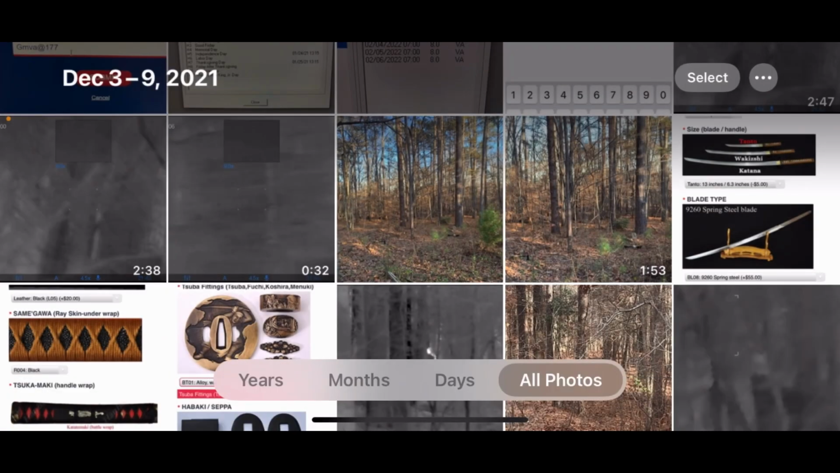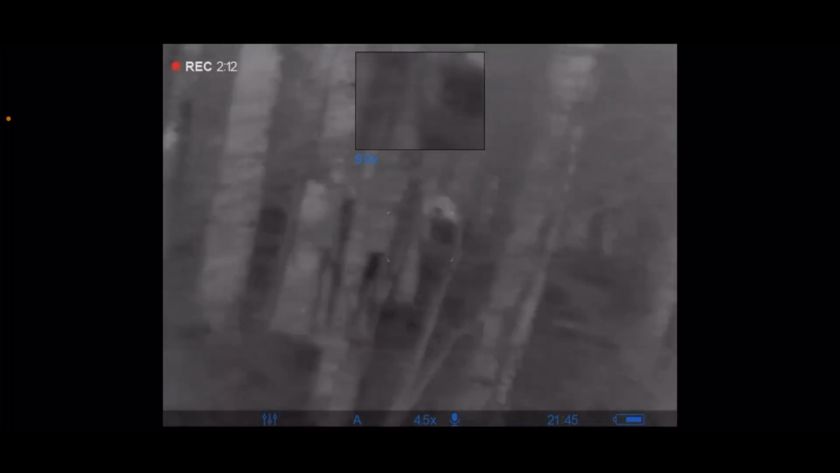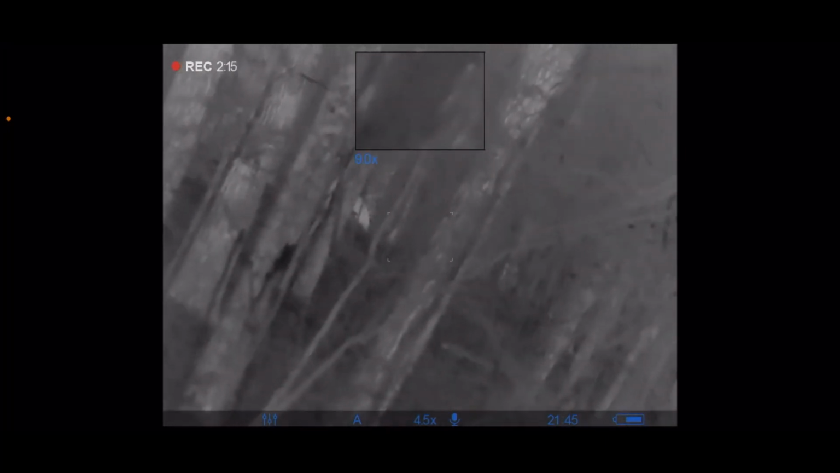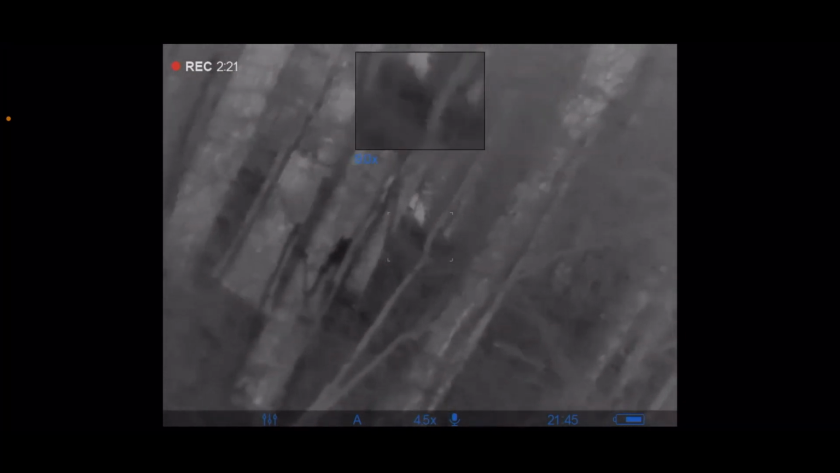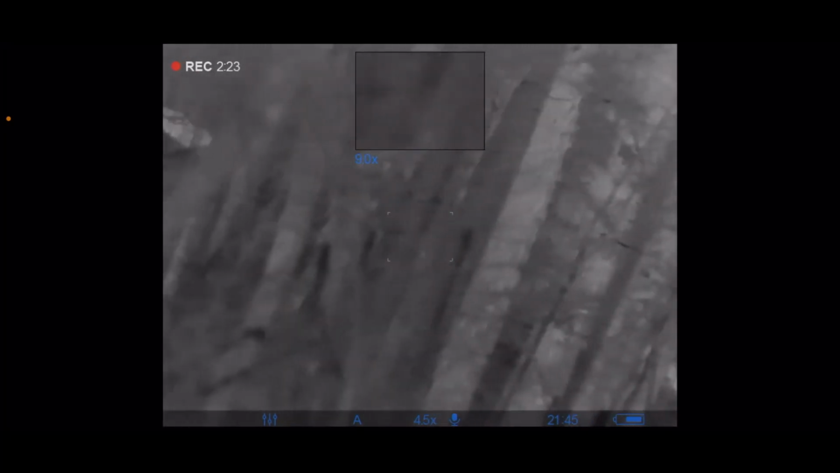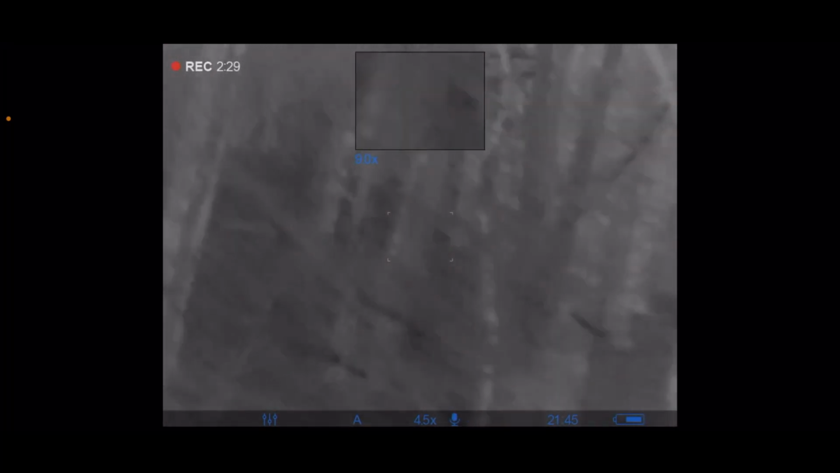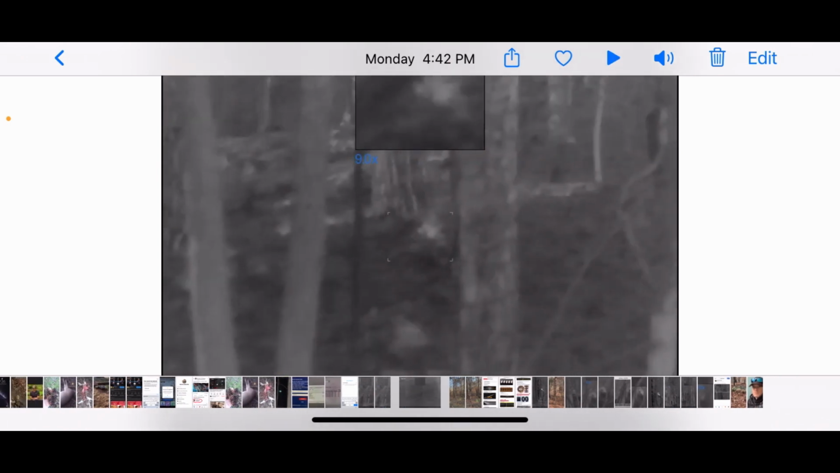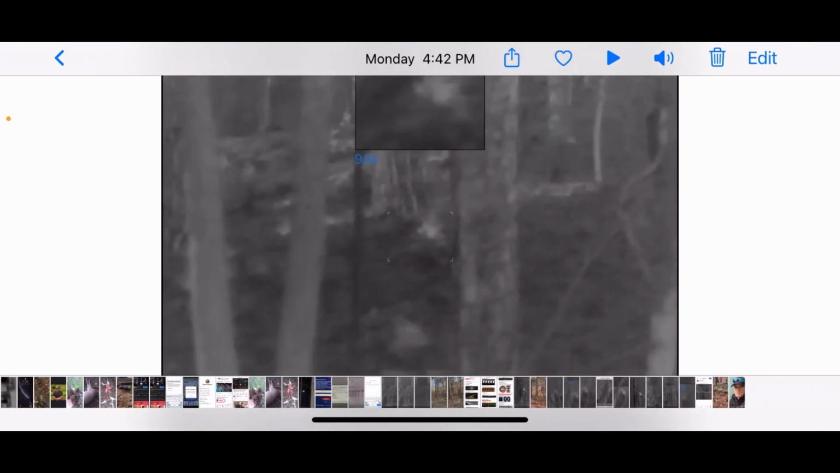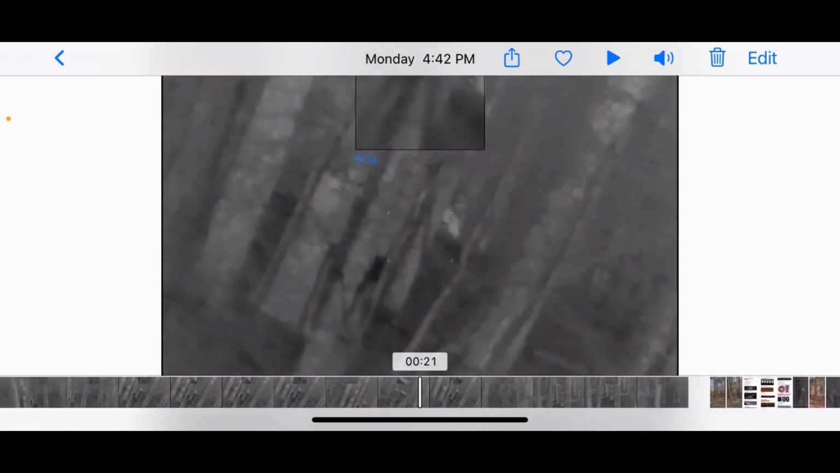I'm going to go to the shorter version. Now this is when I actually find the subject. I don't realize what I just catch, and I go off of it.